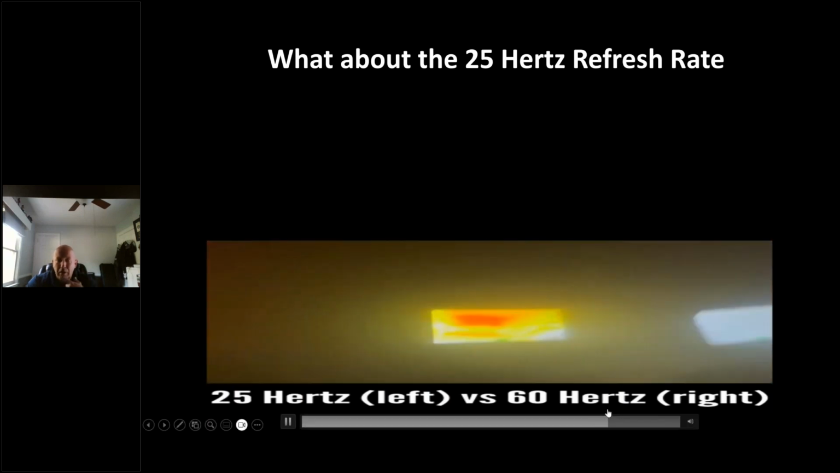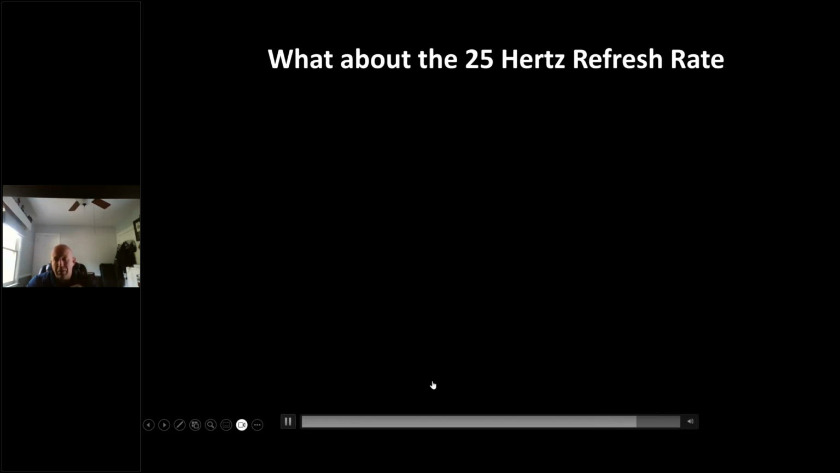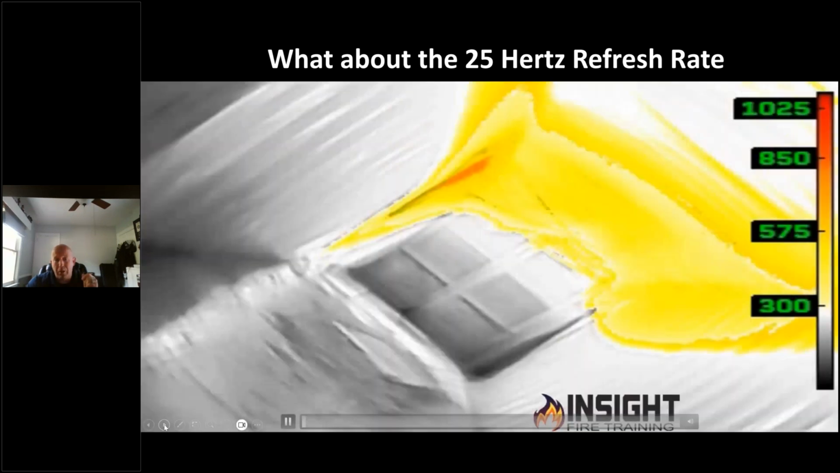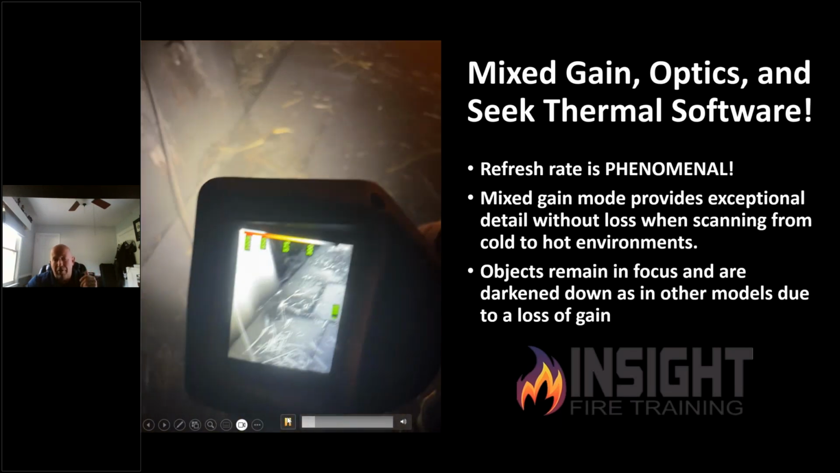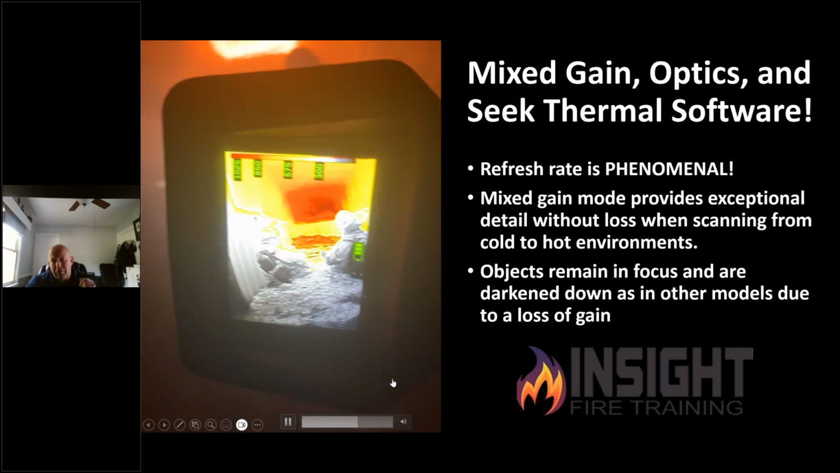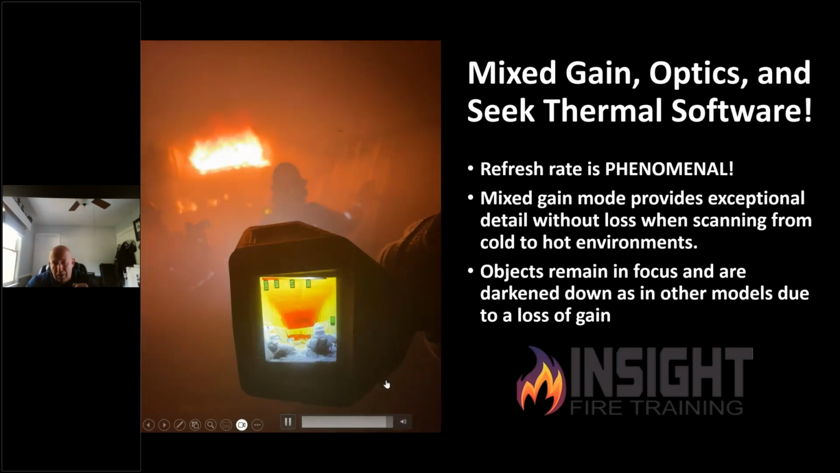You ever met a patient firefighter in a fire? Because the one on the right is somebody, if they kept on scanning, they would have missed that fire room. And that's something without training you wouldn't know. So don't buy a camera based on what it does in the day room. Get this thing in the fire and realize 25 hertz is a lot faster when we have mixed gain mode and precision optics and all the things that Seek Thermal has done to make this device faster, smarter, safer, and easier to use for firefighters.